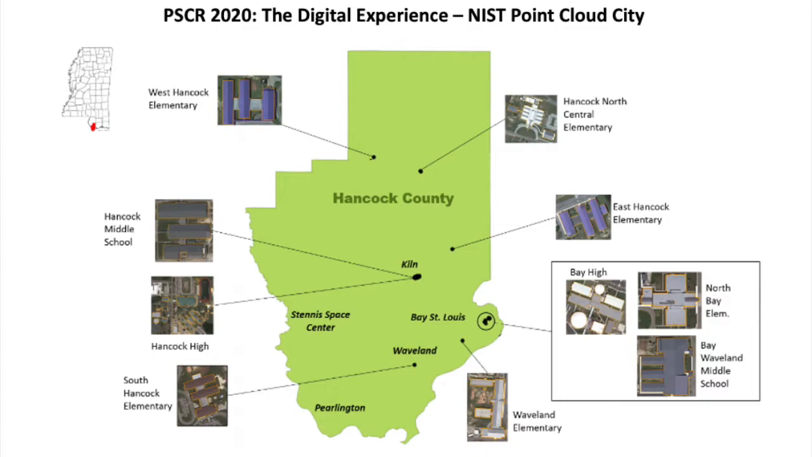The sites included a mixture of older and newer buildings distributed throughout the county in both rural areas and small towns with 10,000 people or less. The Point Cloud City projects as a whole provide a range of sites from rural areas up to densely populated cities across a variety of building styles and types.